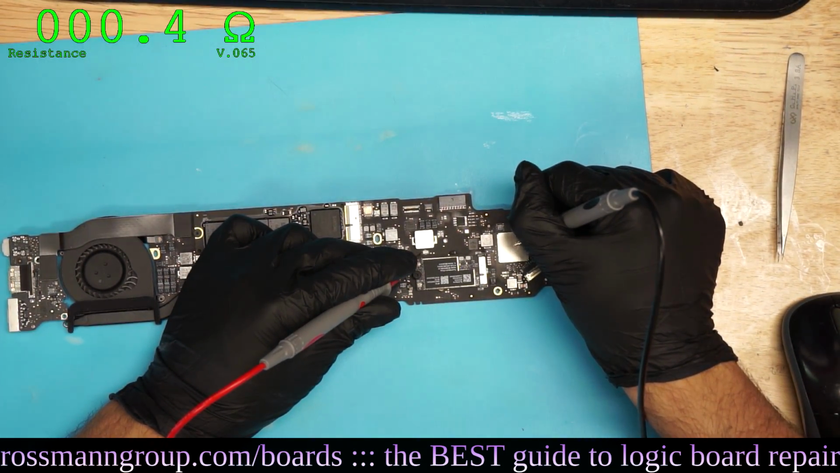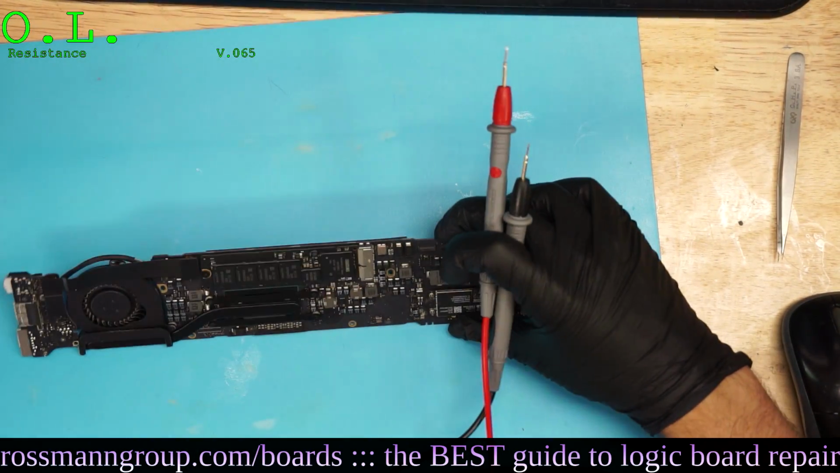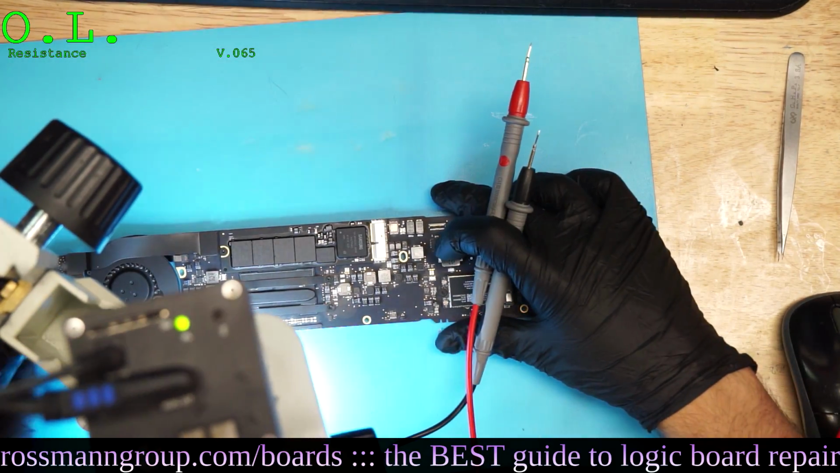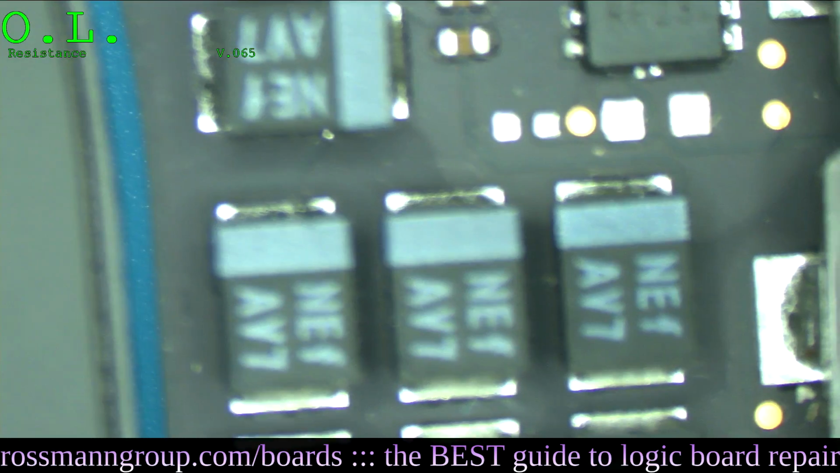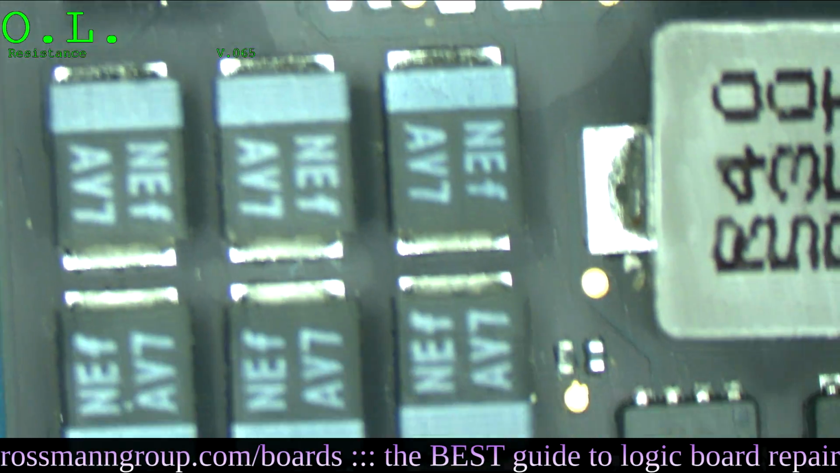So now we have to inject voltage and figure out what it is that's getting hot on this board. What is causing our short to ground? Now, very often on these MacBook Airs, what's causing the short to ground is a capacitor by the CPU V-core circuit. So I'm going to look in this area and see if any of these caps look suspect.